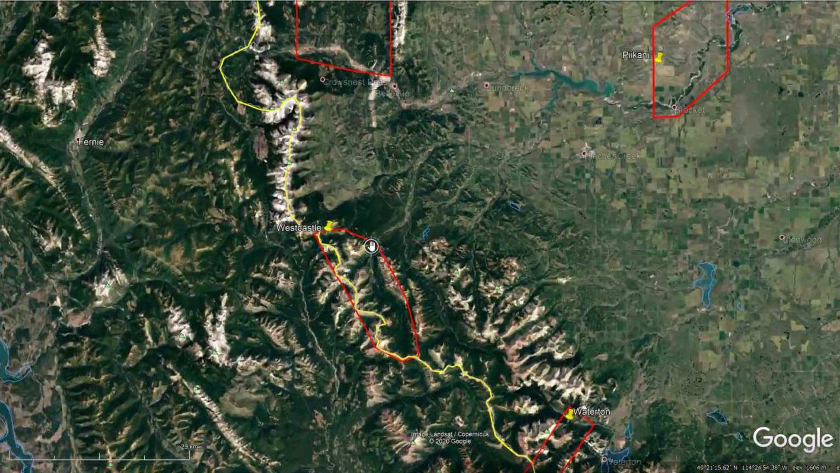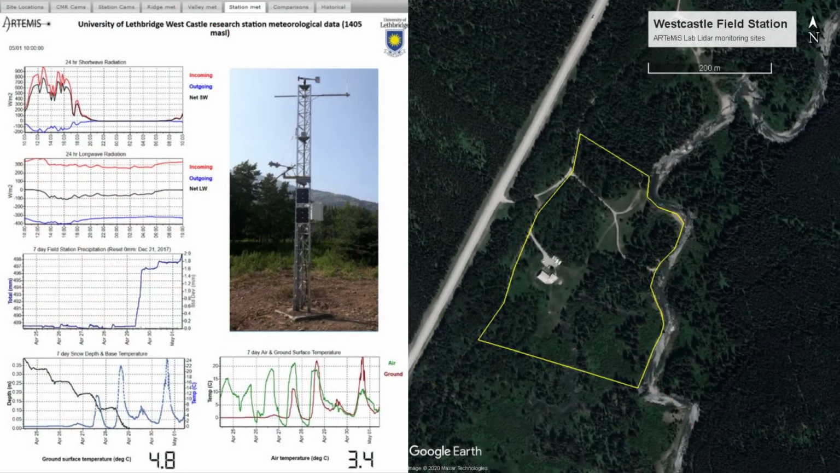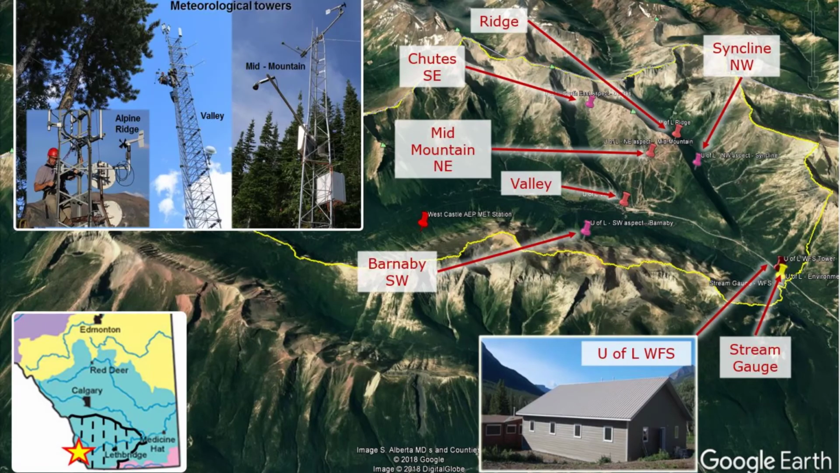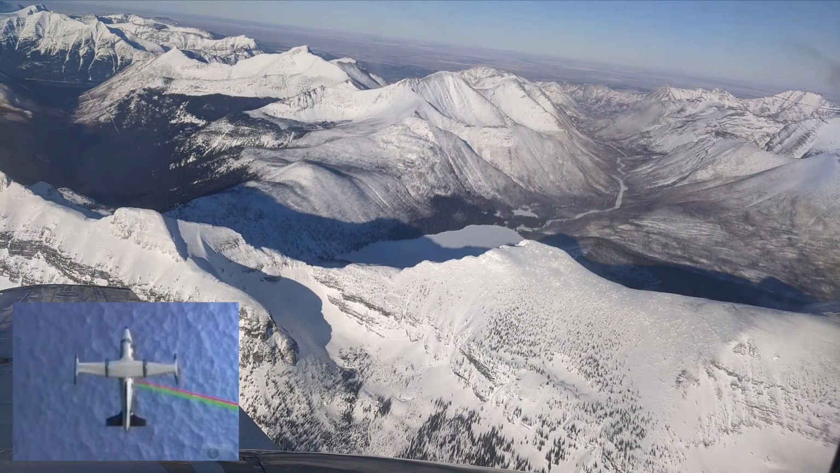For the Water Innovation Program, most of our activities have centered on the West Castle watershed, where we have an established field station, field plots, and telemetered hydrometeorological instruments, all of which are also supporting our airborne multispectral laser scanning research and monitoring. Here we are at the University of Lethbridge West Castle Field Station, which is where much of the work I'll showcase today has taken place, or started.